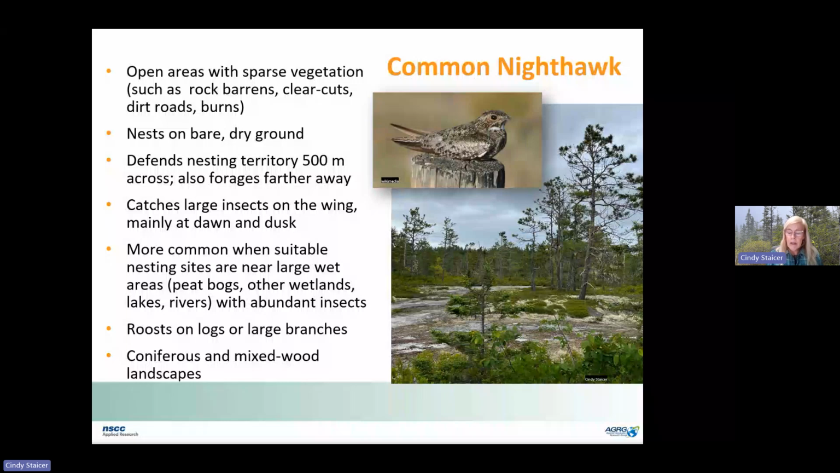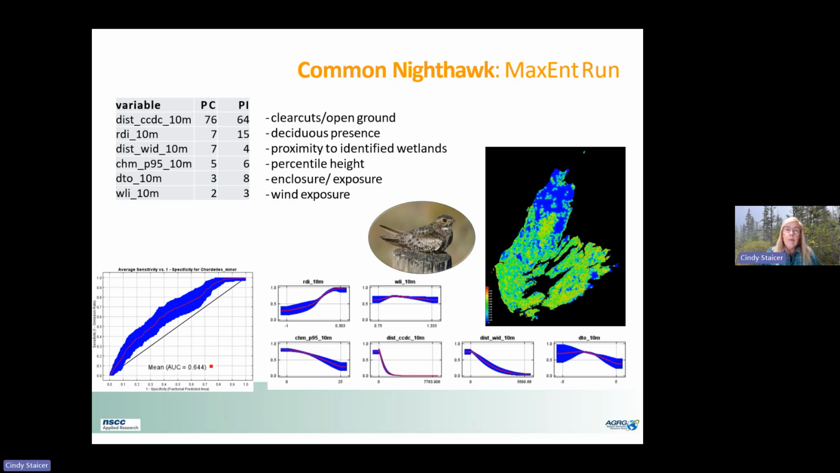Common nighthawk nests on bare ground and forages over wet areas. The variables used in the common nighthawk model were distance to clear cuts or open ground, deciduousness, distance to wetlands, canopy height, the enclosure, exposure of the landscape, and wind exposure. Now, this model does not look as good as the other models. You can see that the area under the curve is a lower number, and that curve is closer to the random line here.